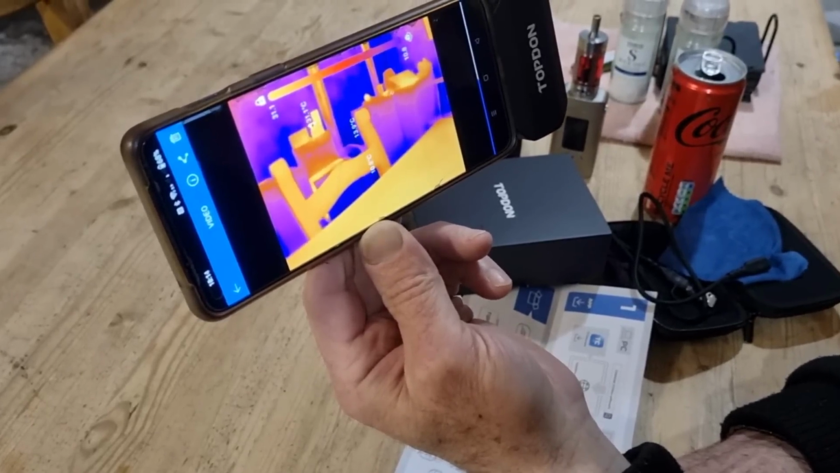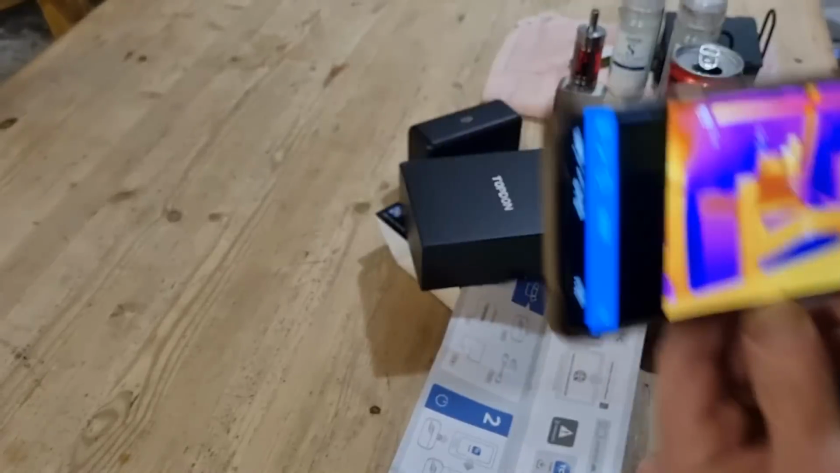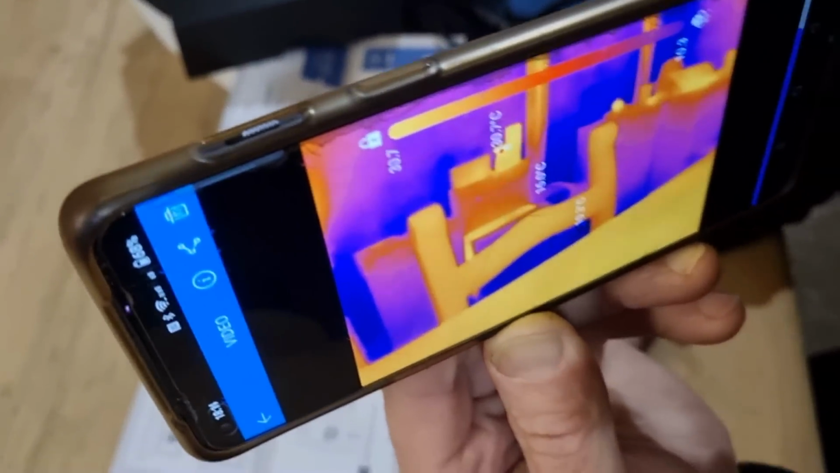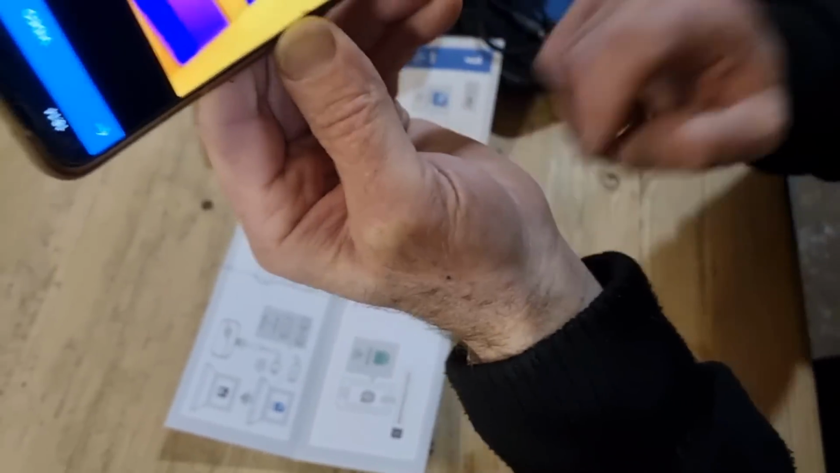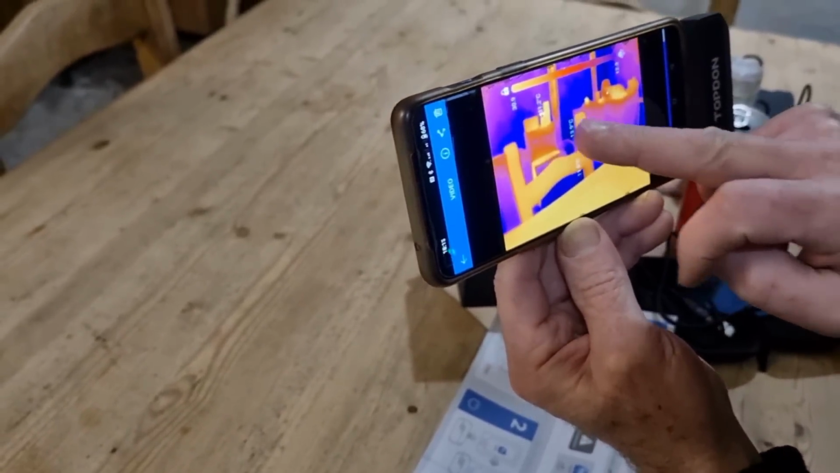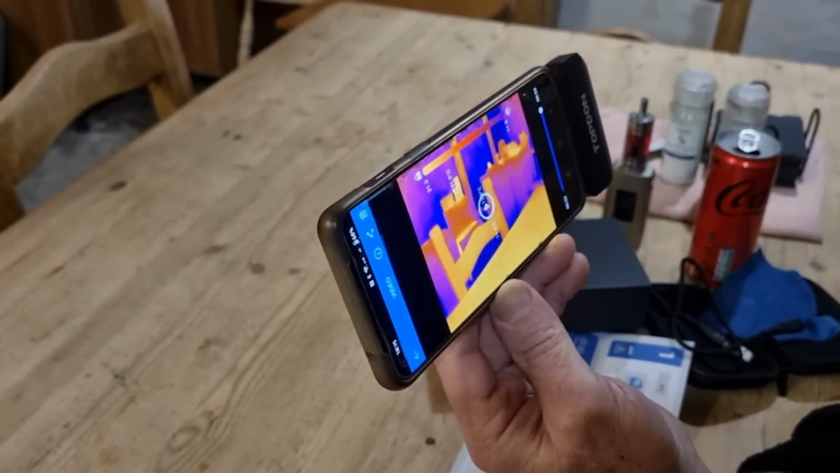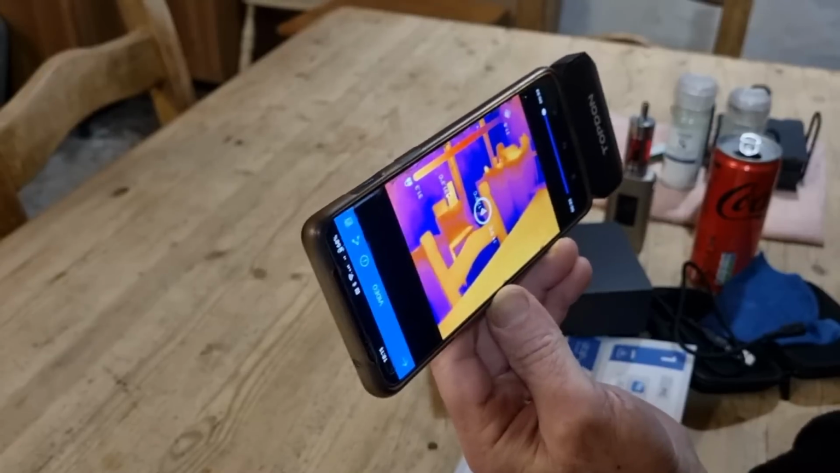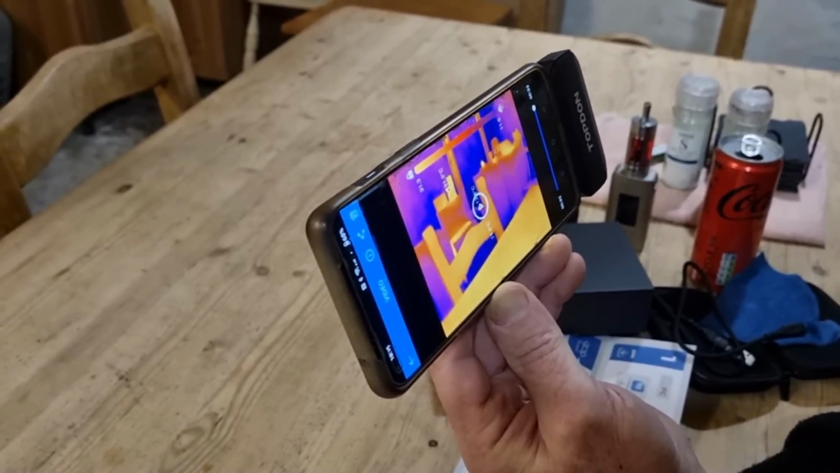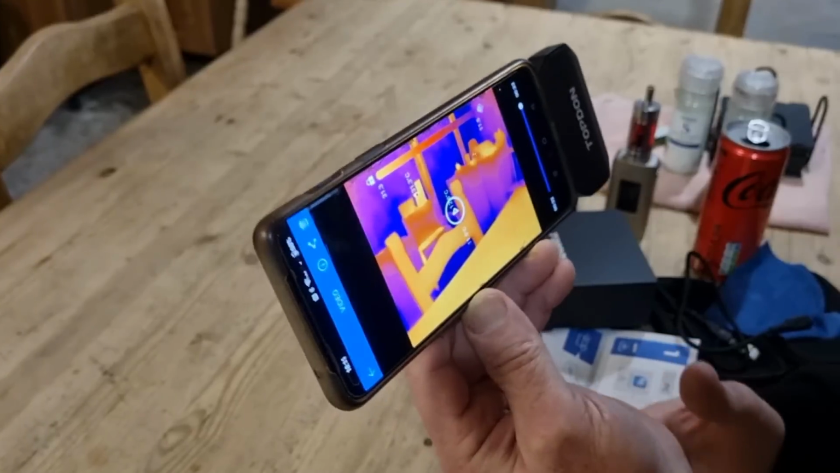It's getting there. Please hold the line, caller. And now it's recording audio. So you can do a full commentary with it as you're inspecting, for your own records, really, as you're walking around, pointing out the bits and pieces. Or your customer, whatever your use is.